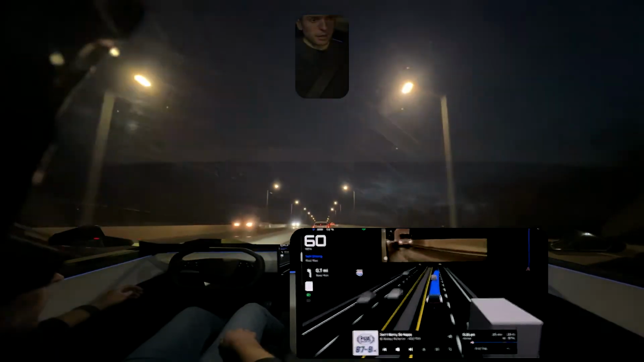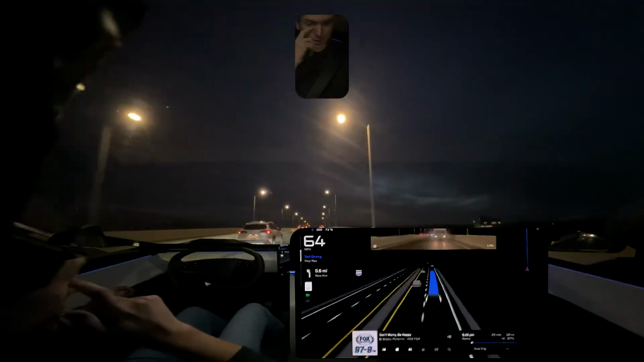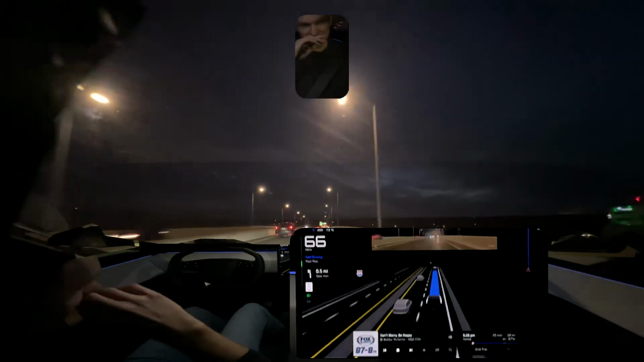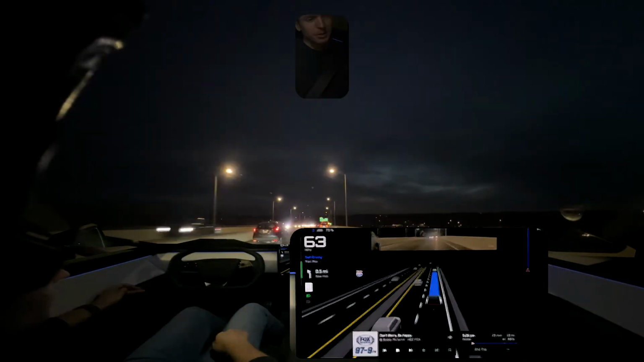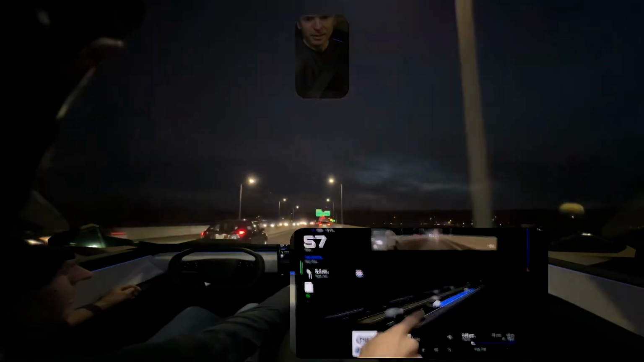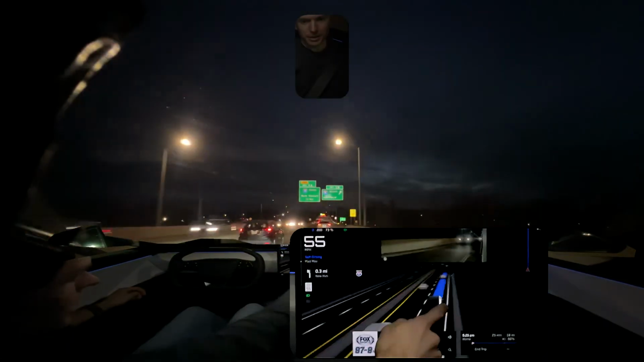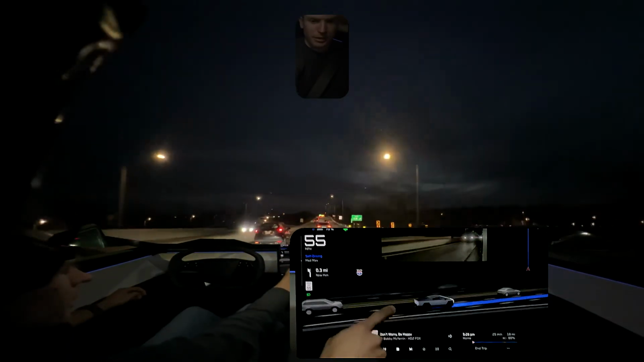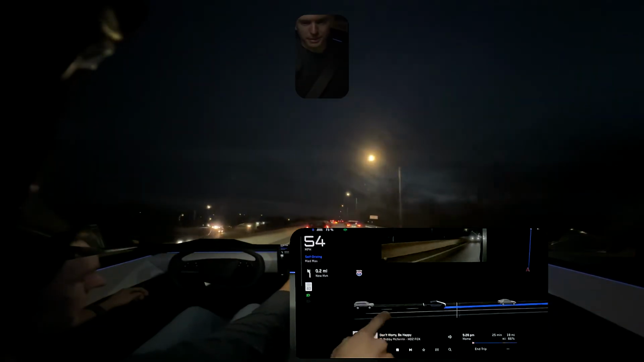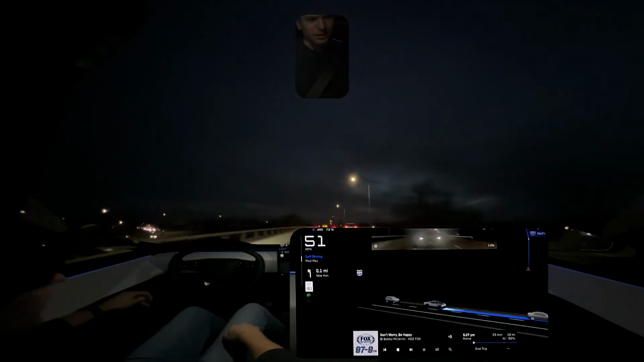Interesting move to want to undertake on the crest of the bridge here. You have to get over for a left exit in 0.5, 0.6 miles. Not super typical move by FSD here, but it's got itself in a bit of a bind. It's probably just going to fall back to its last position. It might be getting closed out here, although, yeah, there is enough room. The guy behind us is probably rolling his eyes as to why we're trying to basically undercut his position there.